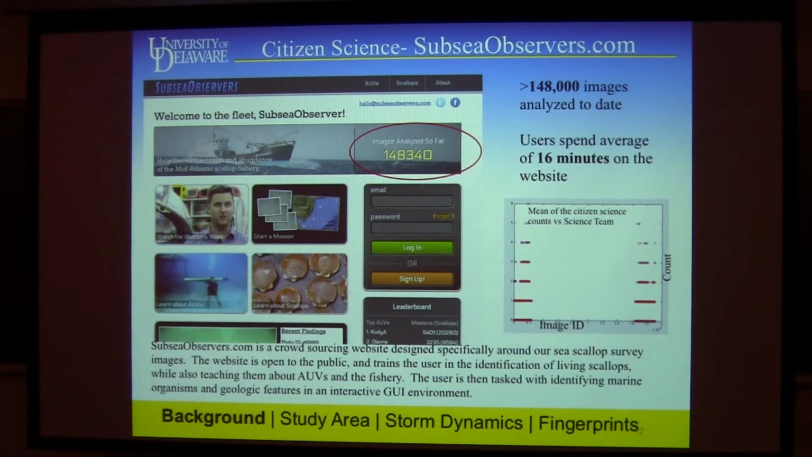So based on some work we've done with NASA and other folks before, a lot in the astronomy community has a very mature usage of citizen science. And so we developed a couple of programs over the years, most recently our website called Subsea Observers. And folks sign up, they go through a training period, unpaid volunteers from around the world. We've got folks from Philippines, France, Great Britain, US, different places. And since we opened in October, they've looked at 148,000 images for us. Actually, this is a couple days old.